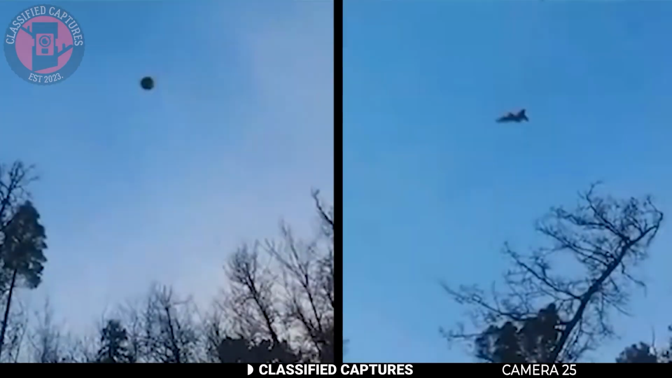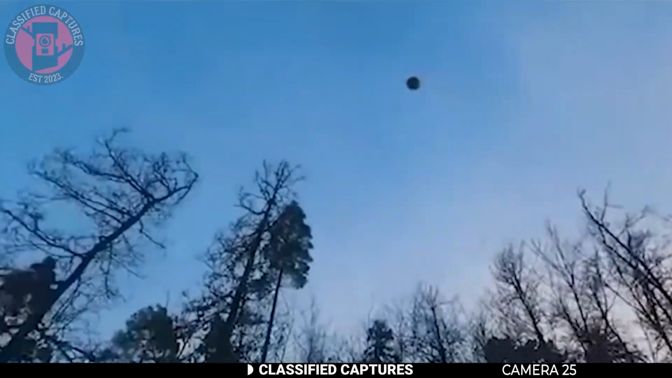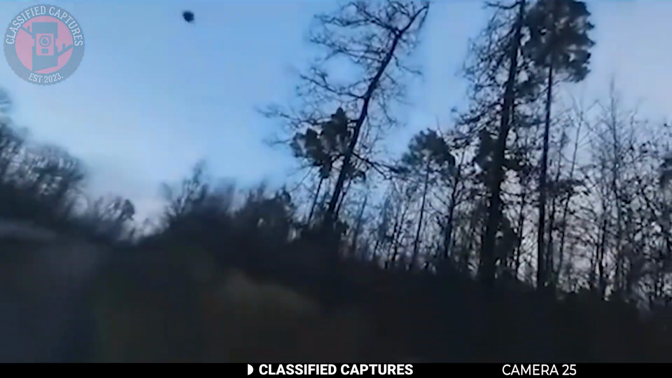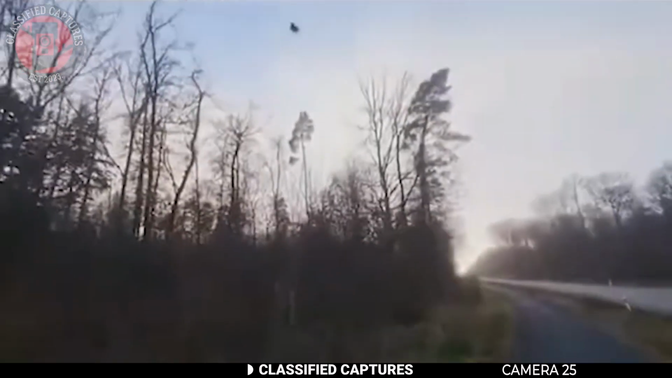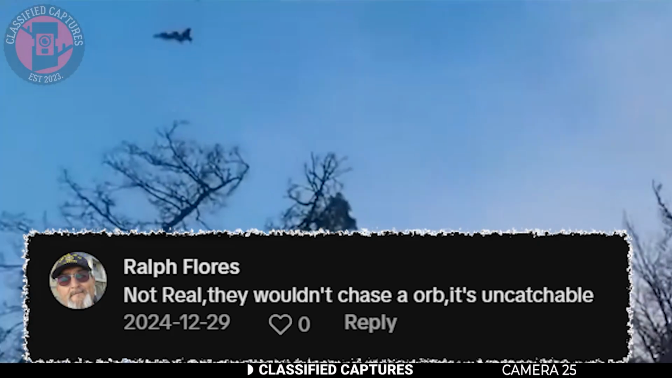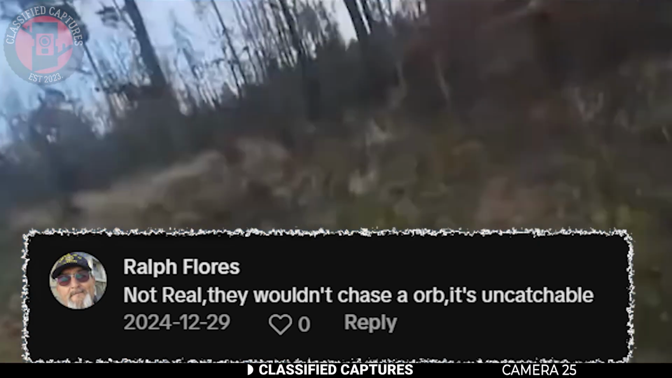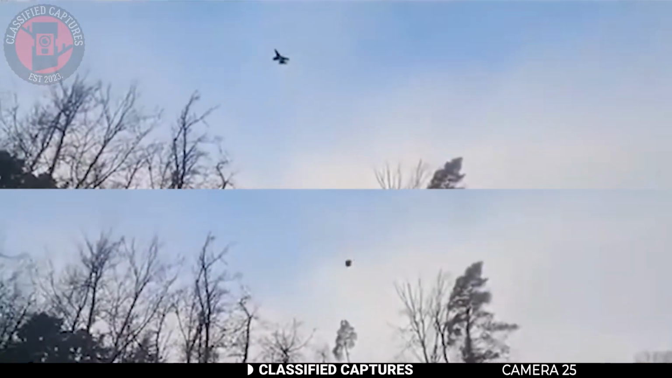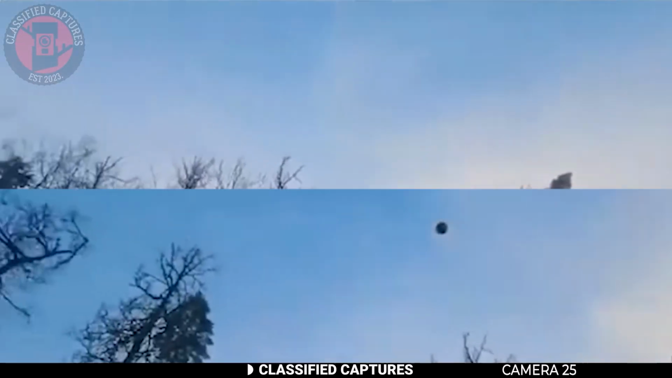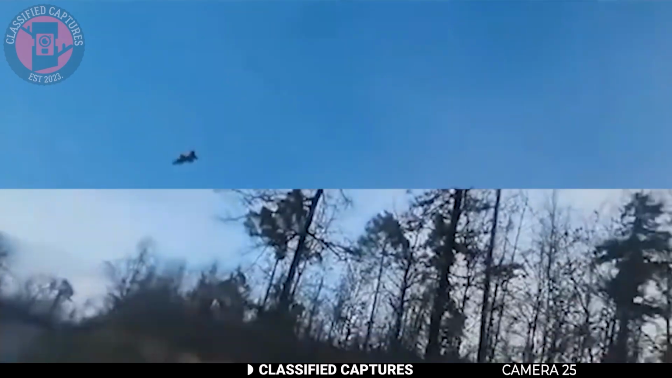Without more details, it's hard to say what's going on. While some members of the community are intrigued in trying to interpret the events of the clip, a few are skeptical that it's even real. This man, for instance, states that fighter jets wouldn't go after an orb because they couldn't capture it. For this reason, he thinks it's fake. Some believed it was real and stated they'd seen a number of clips like this. Personally, I have my reservations, but what do you guys also think?